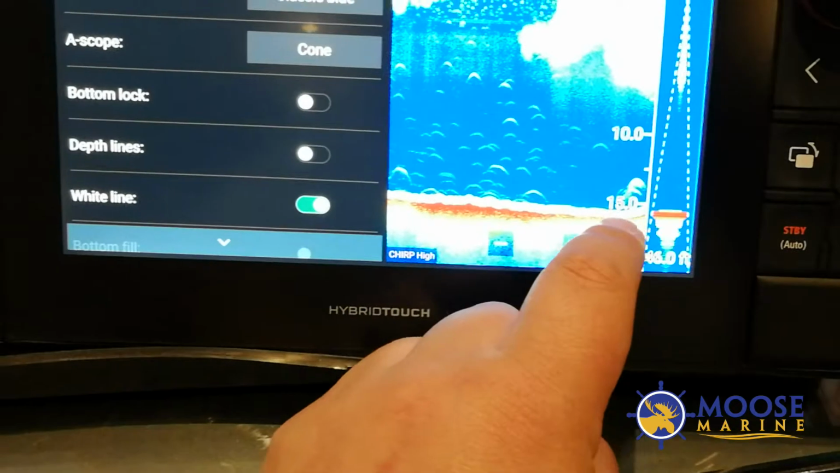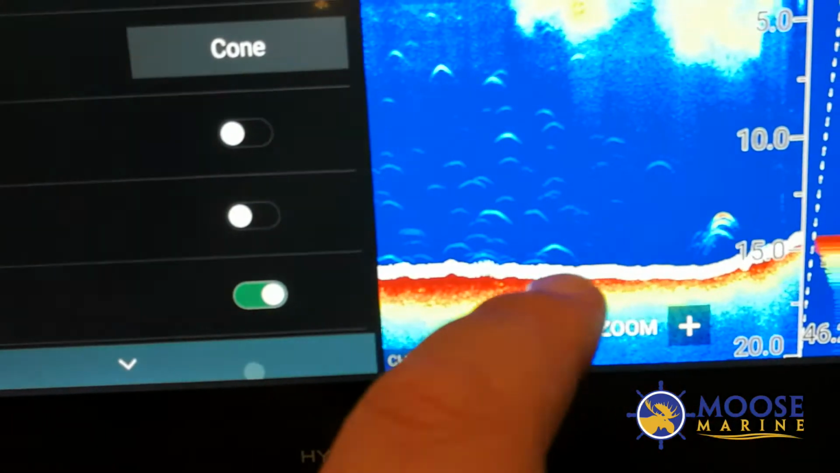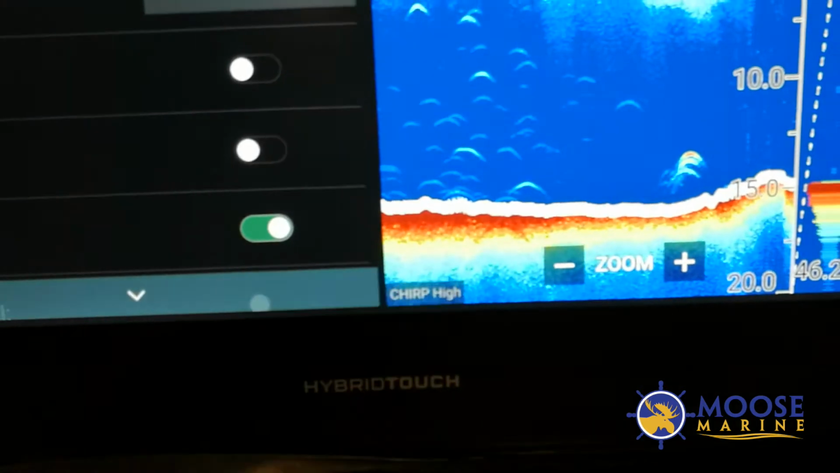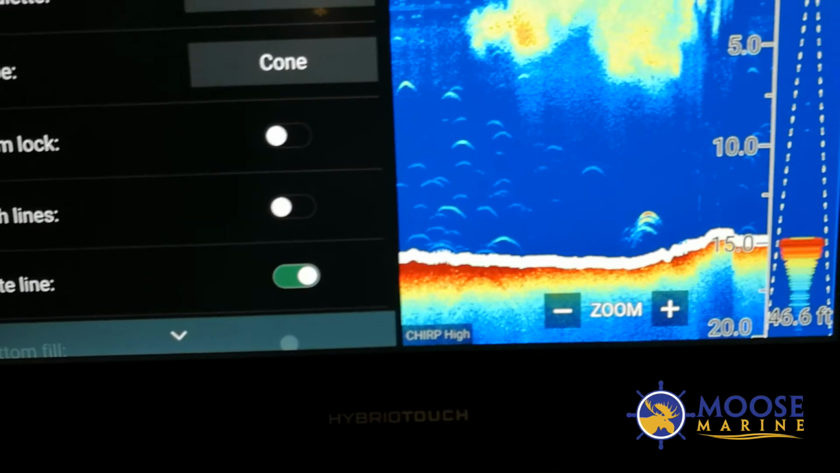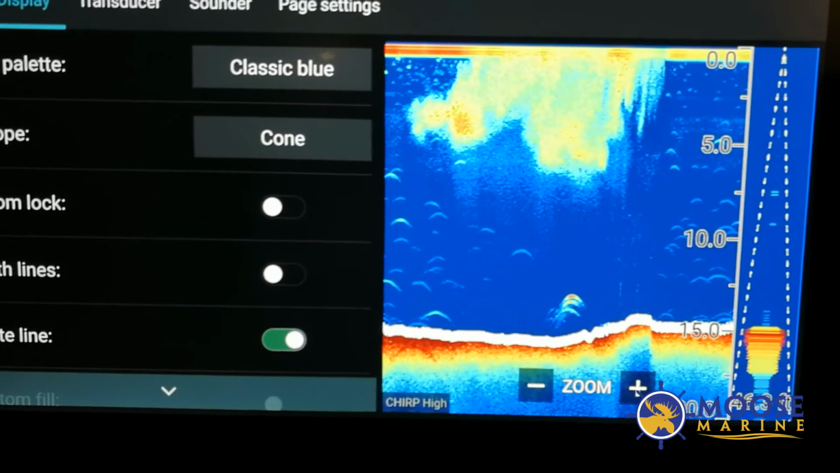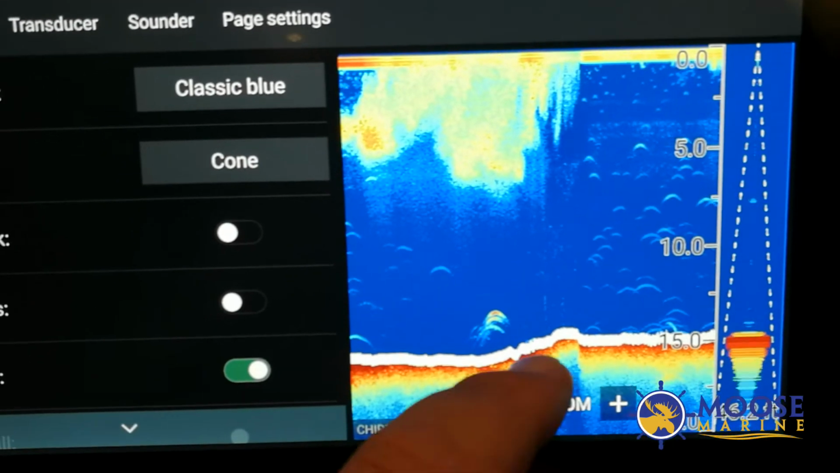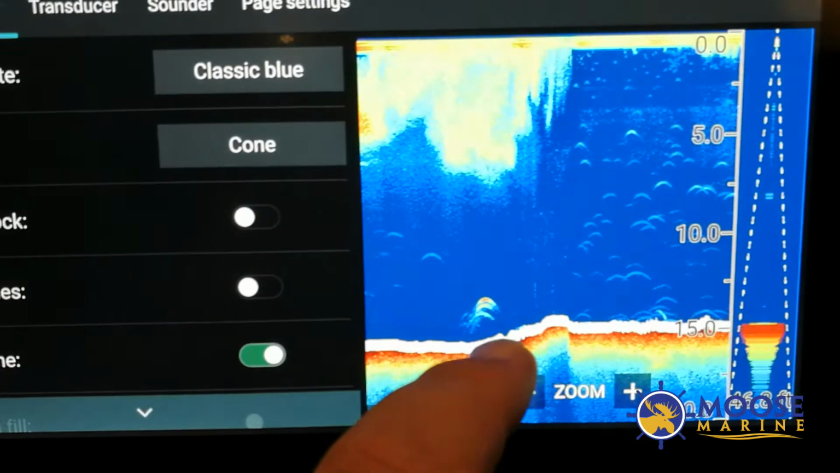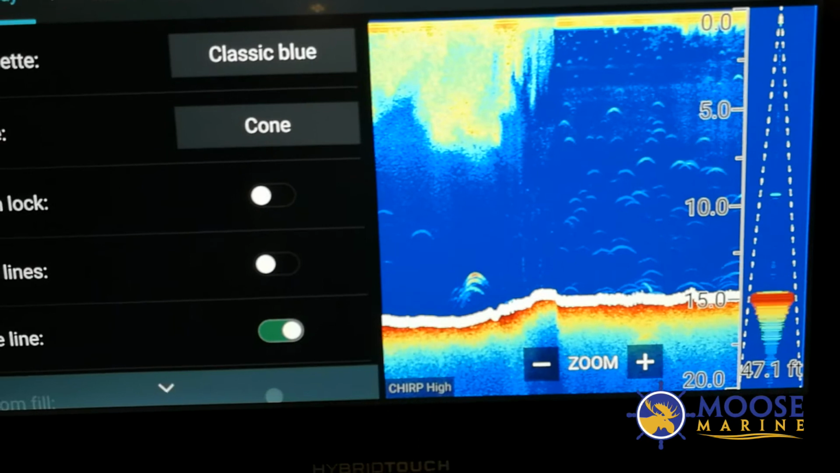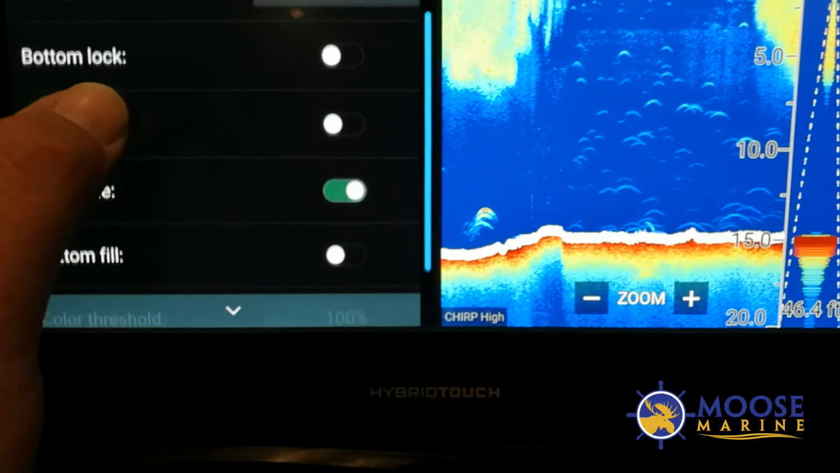White line paints this thick white line where it believes the hardest return is, or the strongest return. And this is particularly useful if you want to fish for things amongst seagrass, for example, because it will paint the white line at where the sea bottom is, and then you'll see the fuzz of the seagrass just above that white line. Getting a lot of arches here.